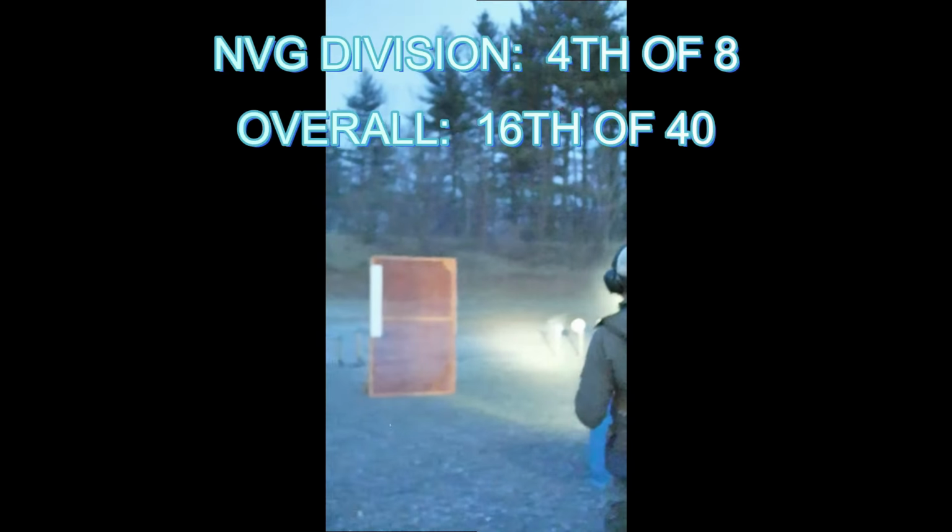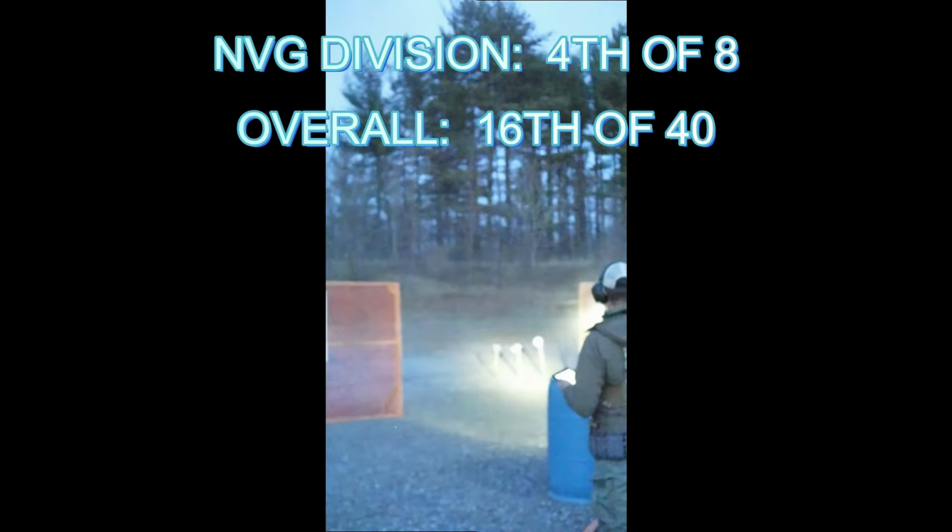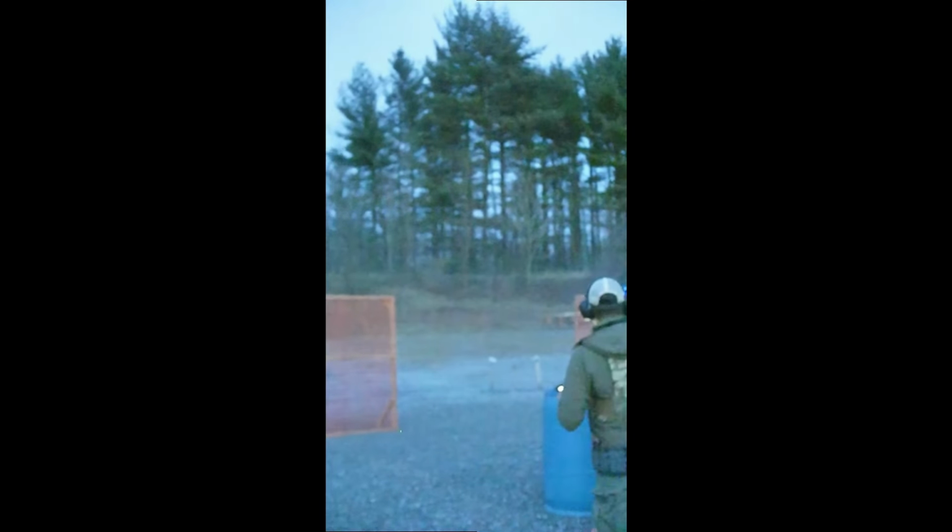There was no way to engage the entire array from one spot, so you had to go through that van no matter what. I thought going over the top would save me, and it did for the rifle, but I still had to go through for the pistol.